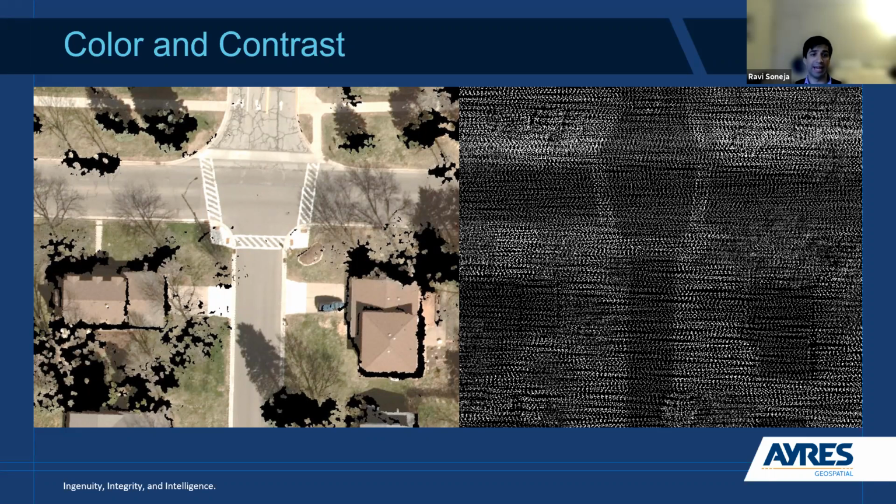And so when you look at the LiDAR point cloud on the right side there, that's a point cloud displayed by intensity. The first thing that jumps out is, the voids that were present in the dense image matching data set are no longer present in the LiDAR point cloud. The LiDAR scanner was able to penetrate down through those features and get returns around the above ground structures and underneath the canopy.